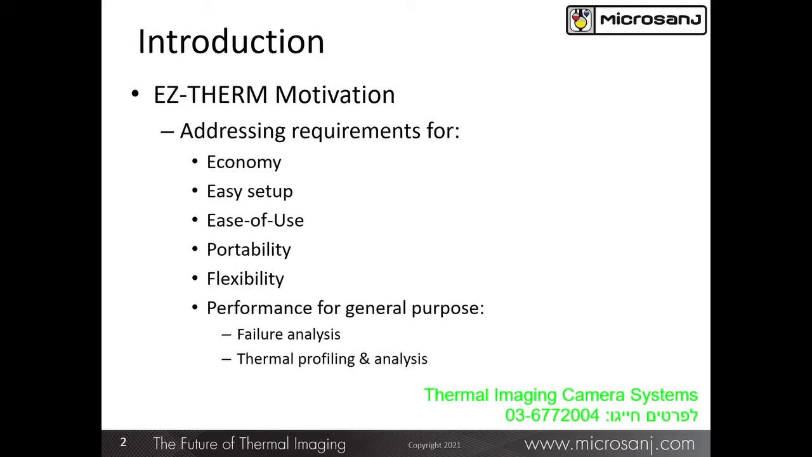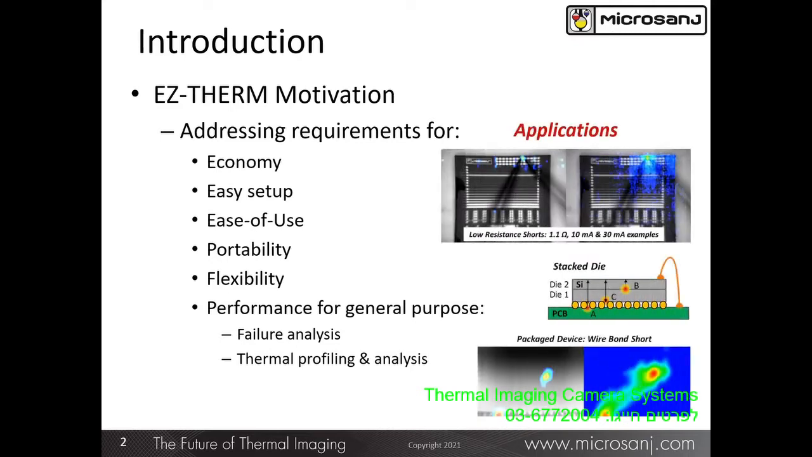Portability was important, and flexibility to enable its use for a variety of applications with a focus on failure analysis applications and general-purpose thermal profiling and thermal analysis applications, as you see illustrated in these few examples. These were the objectives for the EasyTherm product development.